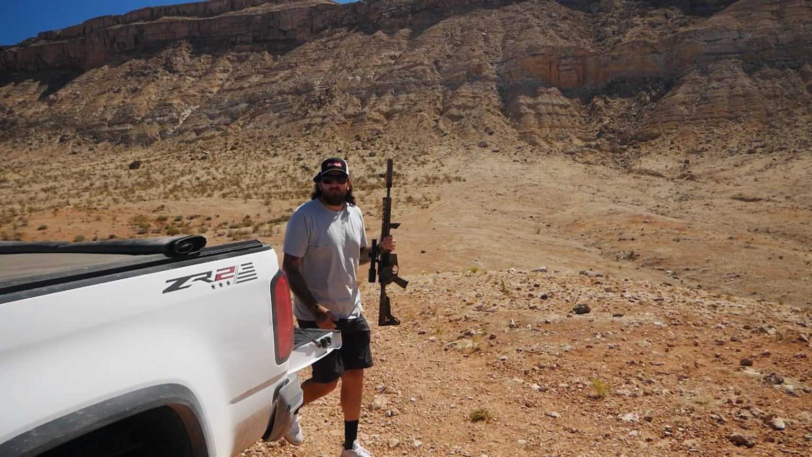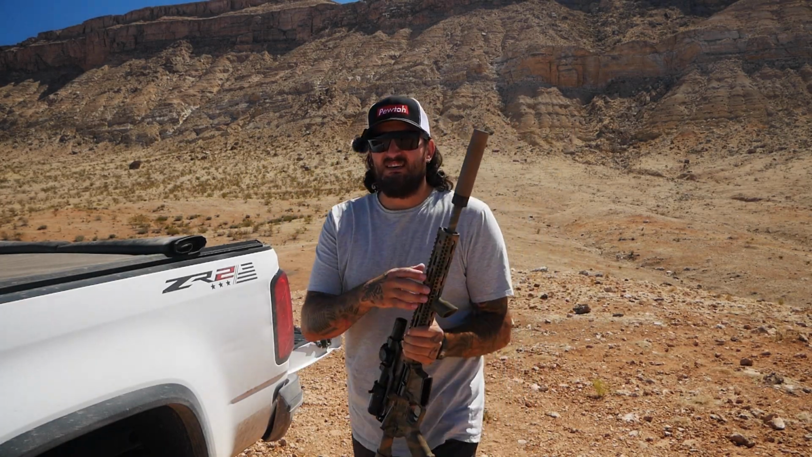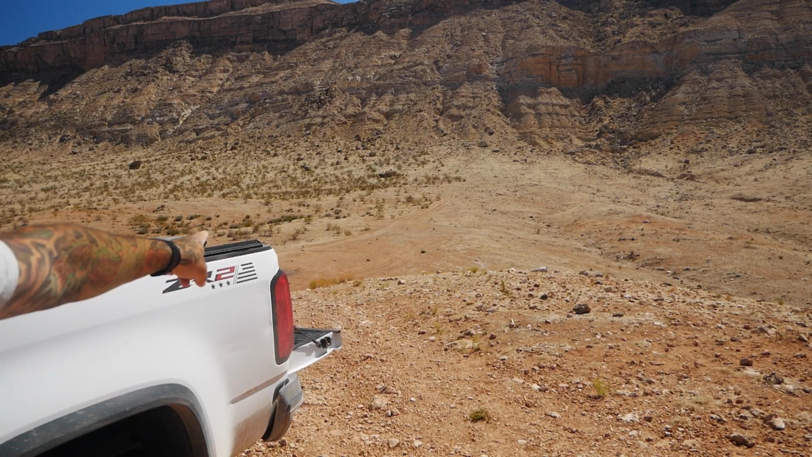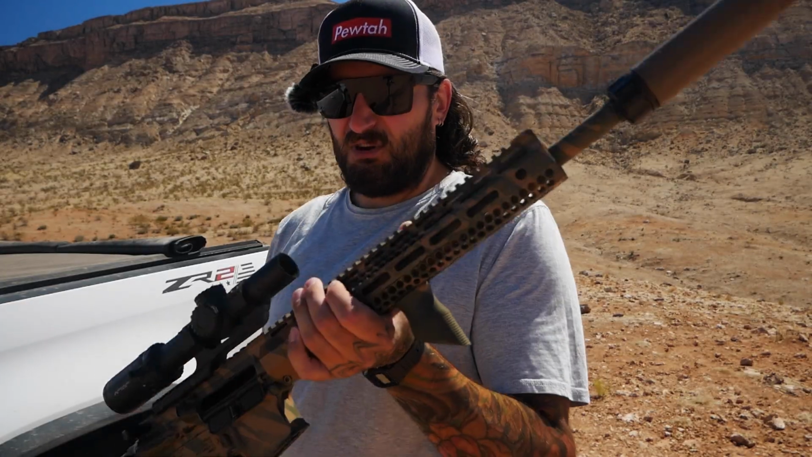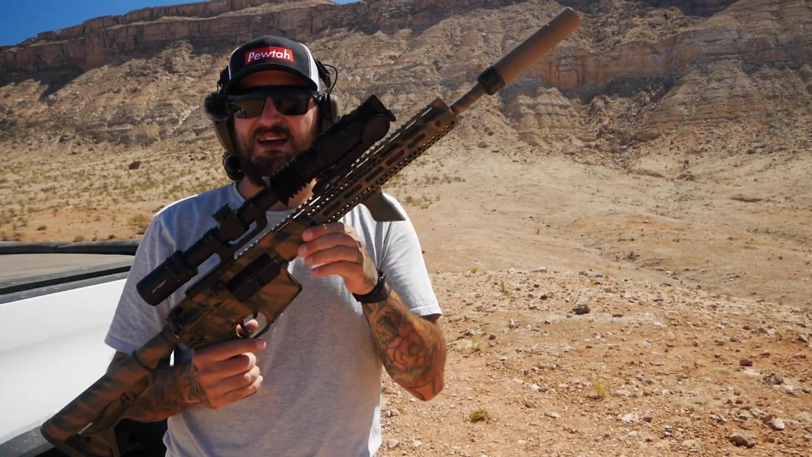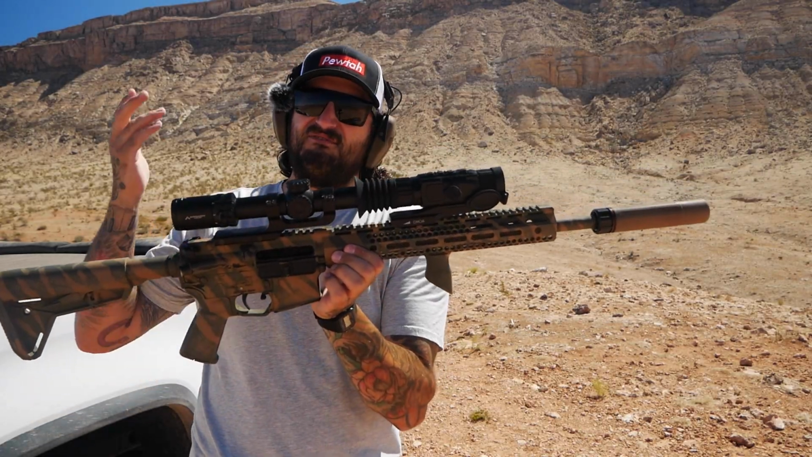All right, so we are up on the hill. I don't know if we're gonna see where the target is from this angle. It's like there. I would say it's about 75 yards from here. I'm gonna mount the thermal up on this, and then we will do a little bit of shooting. All right, so I have the Hydra mounted up to my AR. This is actually an F1 Firearms AR.